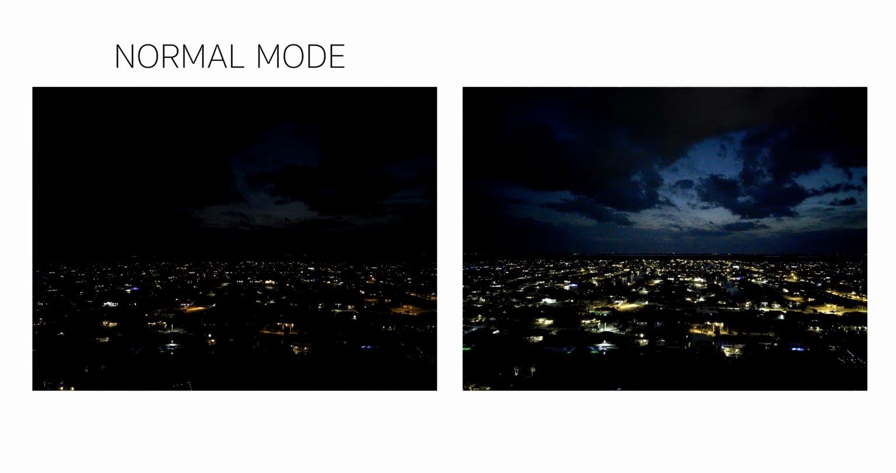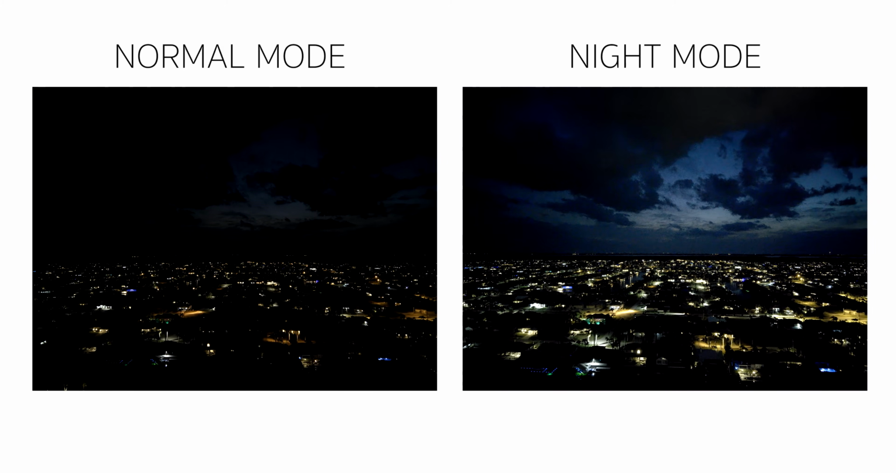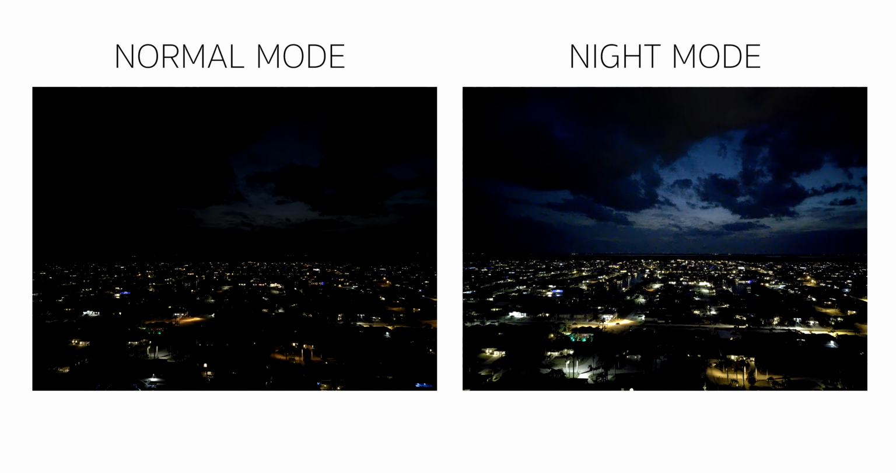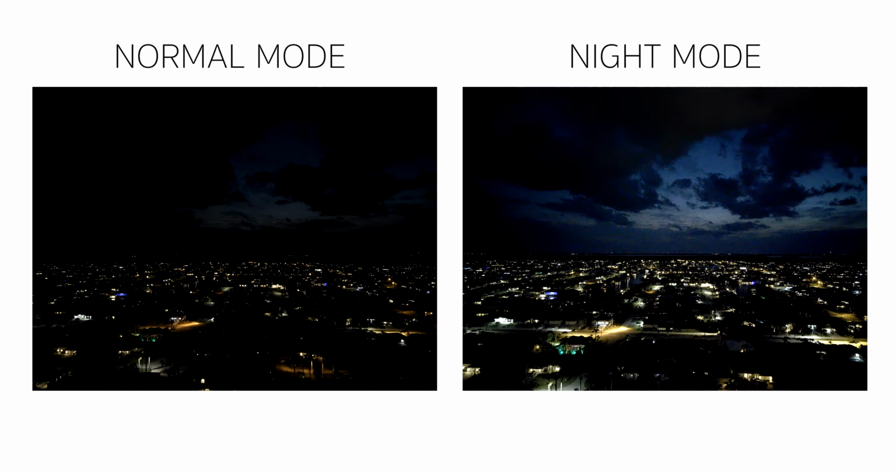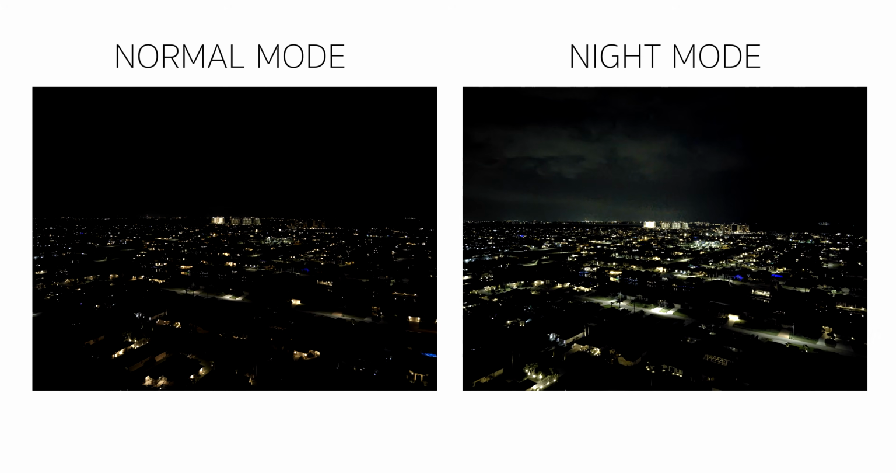You can see here with the first pass on the left-hand side of the screen that the normal camera mode, the clarity is actually quite good, and if you look on the right-hand side of the screen, you will see the night mode turned on. There's quite the difference between what you can see when it comes to the features and how the camera interprets the ambient light and amplifies it. This would be very useful if you are filming night scenes or want to show a lot of illumination to your surroundings, but there's a bit of grain and noise in the night mode video.